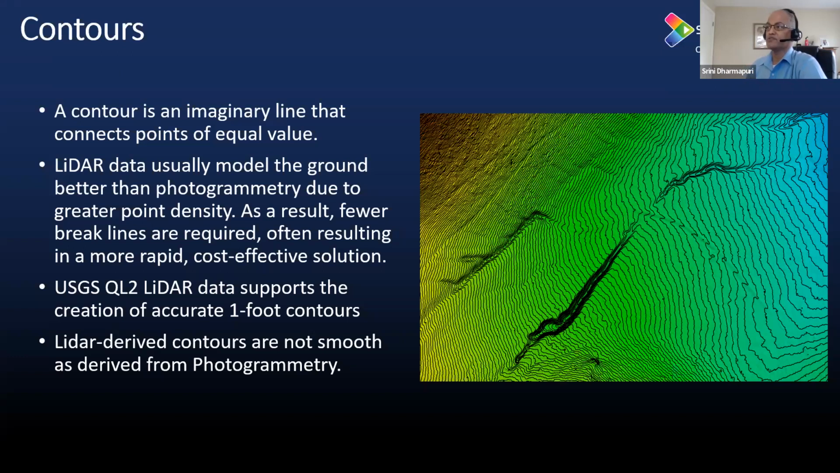But with LiDAR, you get more reflections or more returns, and as a result the contour derived from LiDAR will not be as smooth as one derived from photogrammetry. Based on the current specification, USGS QL2 LiDAR supports 1 foot contours that can be created as a derivative product using the current QL2 LiDAR data. Next one.